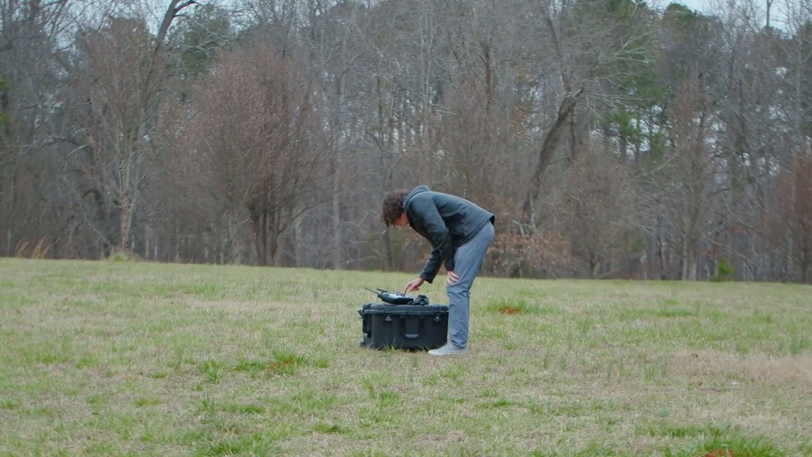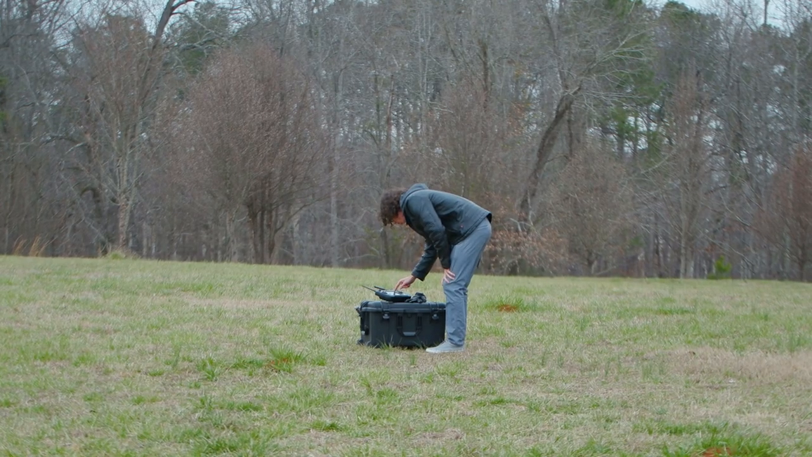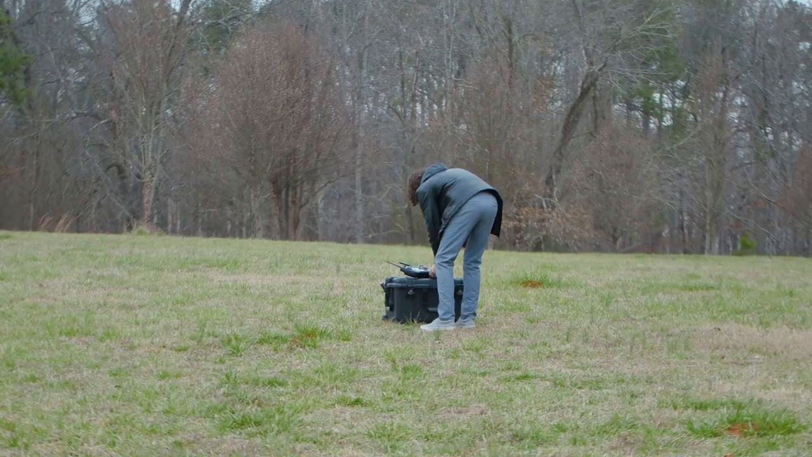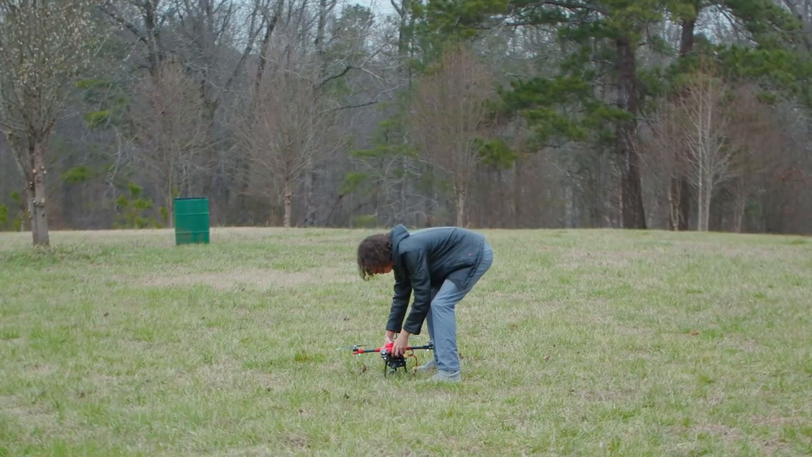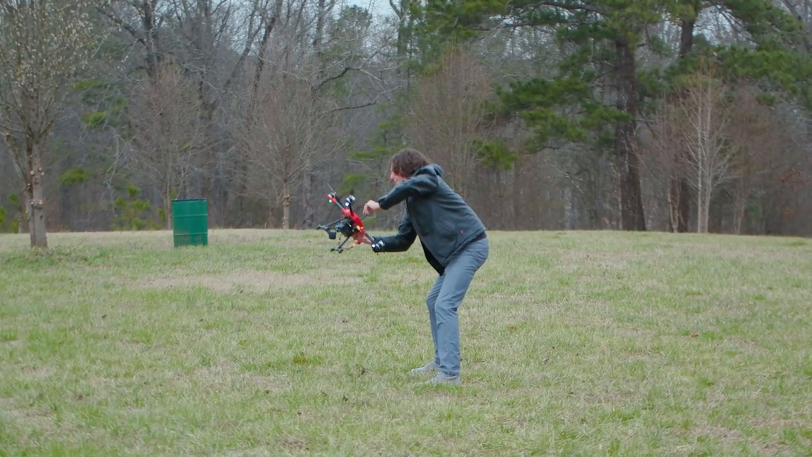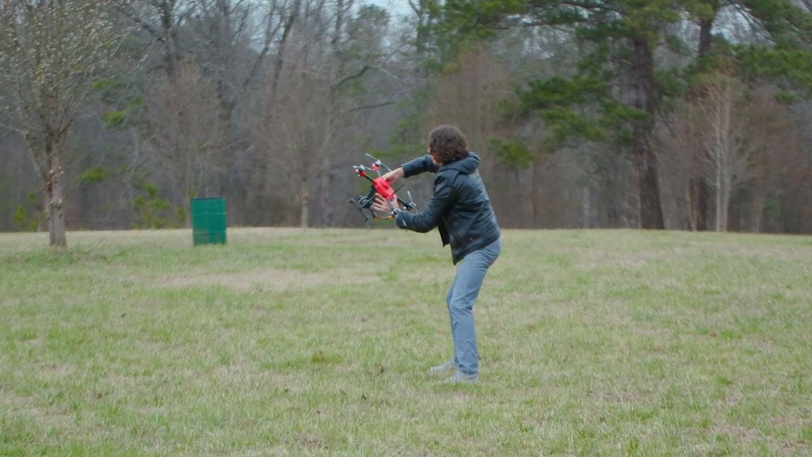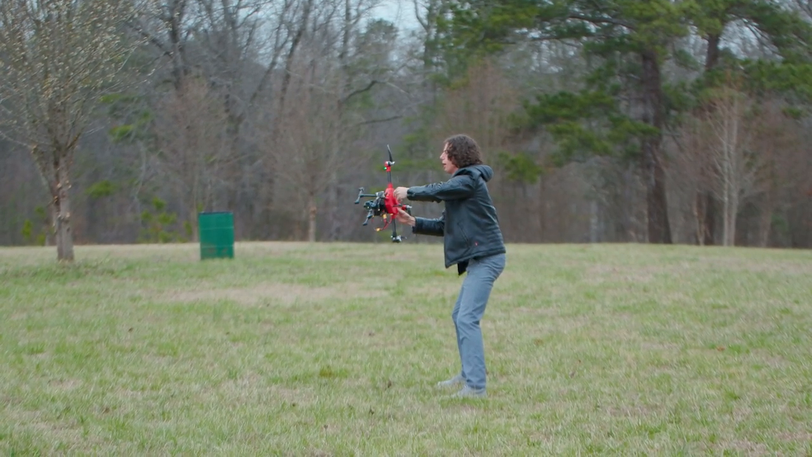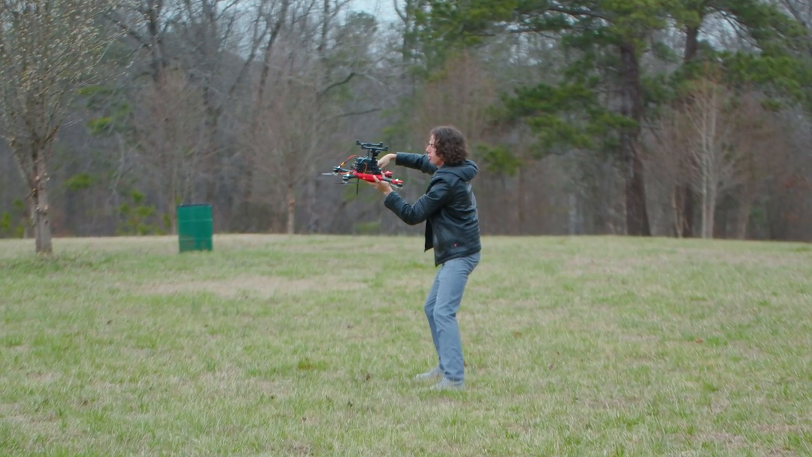So compass, using external compass as priority 1. And I should remove all my keys and wallet. I don't think this is actually good to do with the gimbal initialized, but we'll see. And then we may have to redo this again with the gimbal unplugged or turned off.